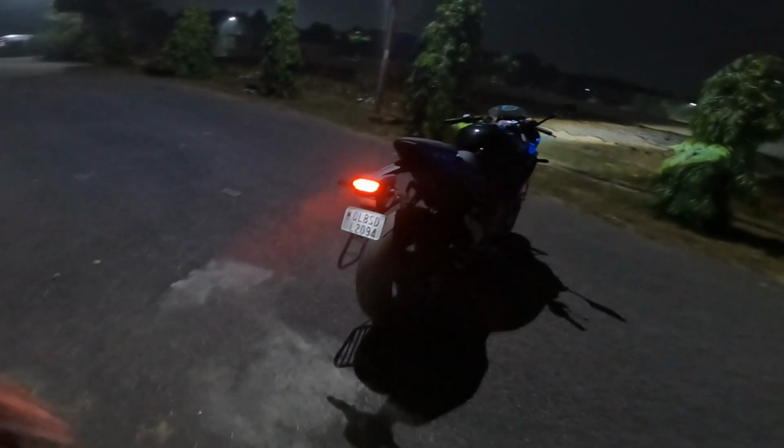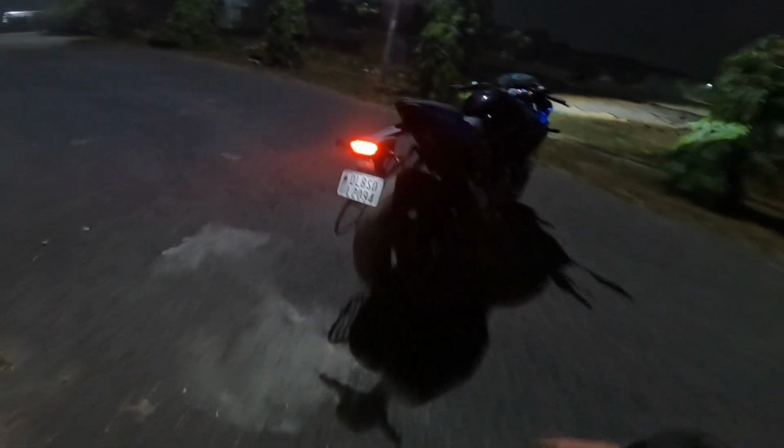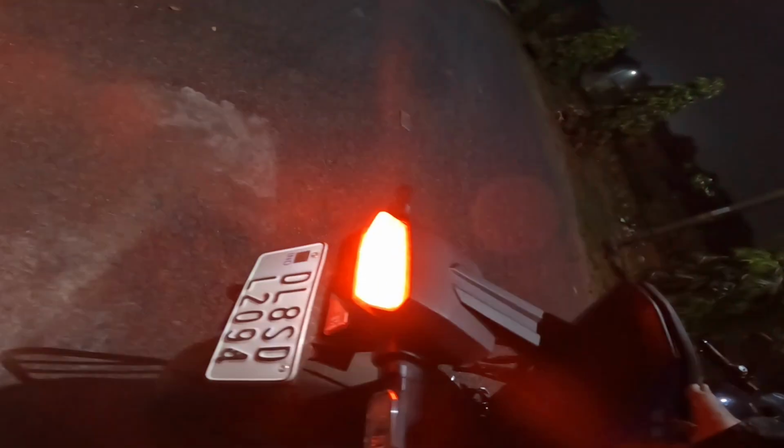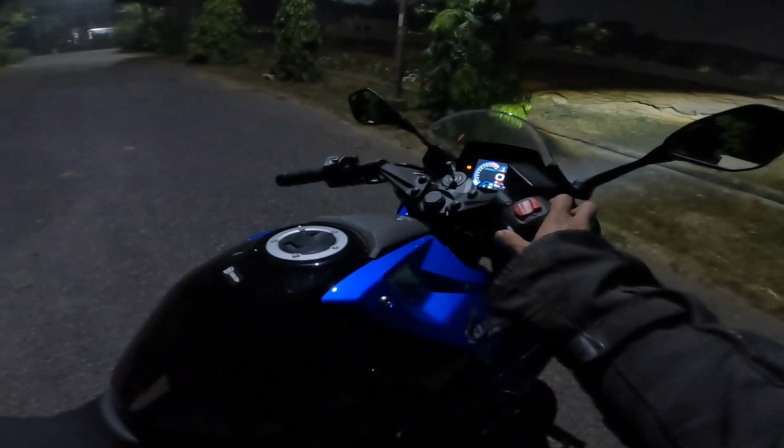And that's how the tail light looks. That's the brake light. Let me switch on the flashers as well.